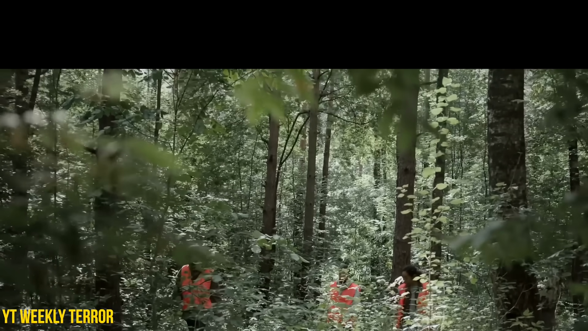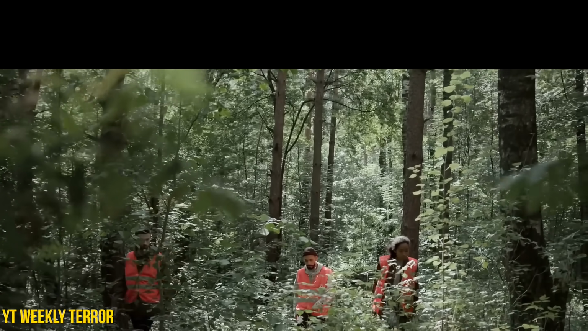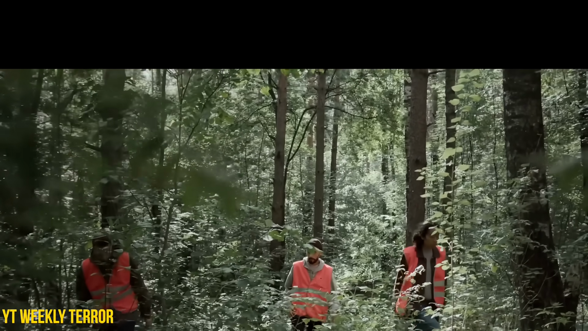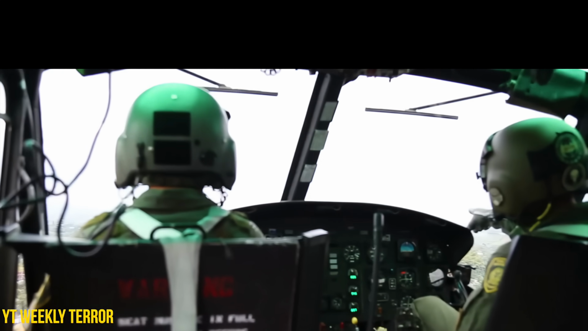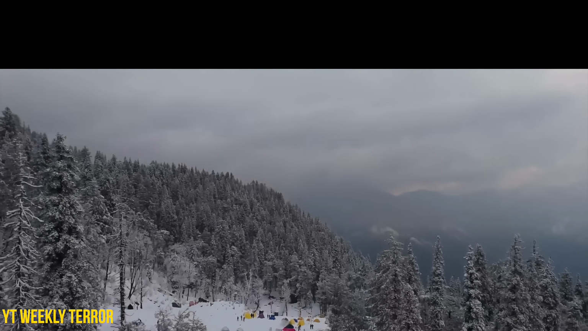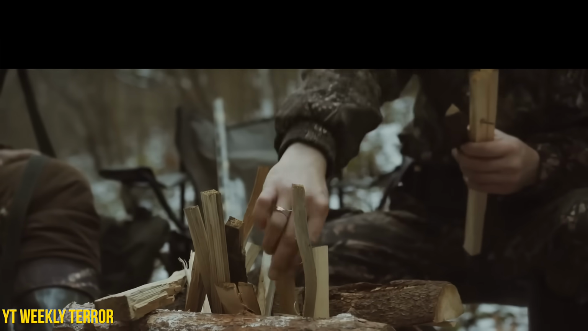Because the terrain is packed with steep ravines and dense forest, ground teams struggled. A helicopter was brought in, along with 2 local hunters who knew the mountains intimately. From the air, they located the hiker's campsite quickly. The tent was still standing, gear was neatly arranged, nothing looked rushed, but the hiker was gone.